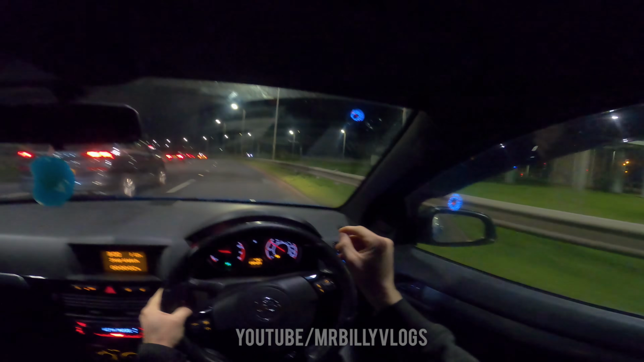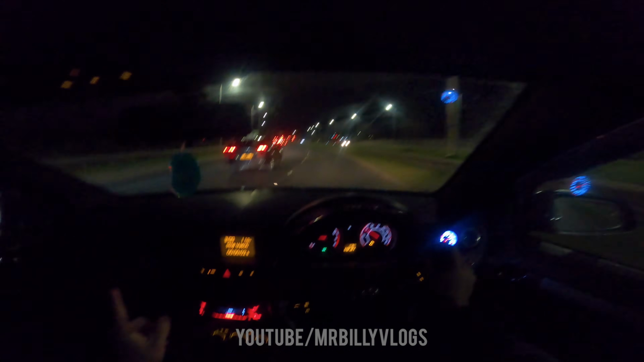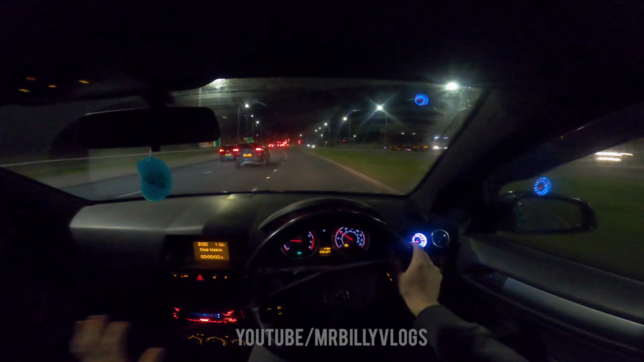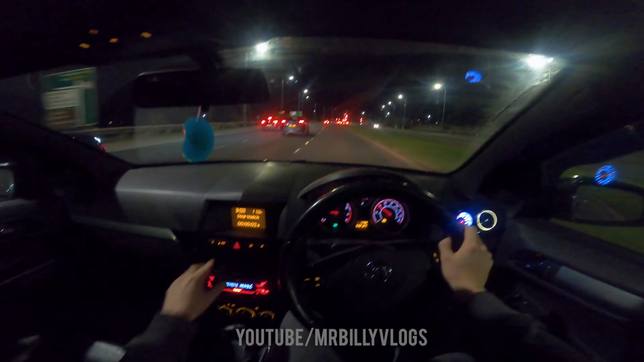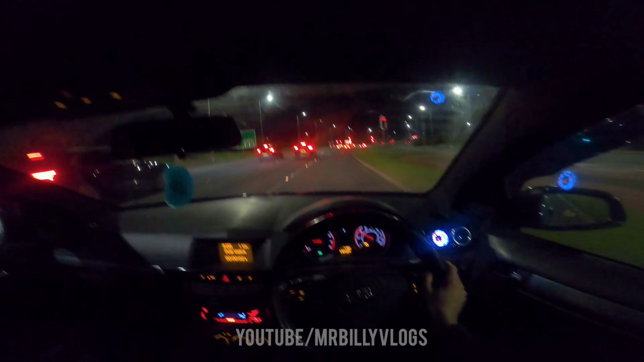This car does have an optional extra, and that is we've got heated seats. My one doesn't work. The passenger one works, but it gets too hot rather quickly, so it's basically unbearable. Once you press the button and put it on three, within the first 10 seconds it's burning you pretty much, and then you've got to turn it off.